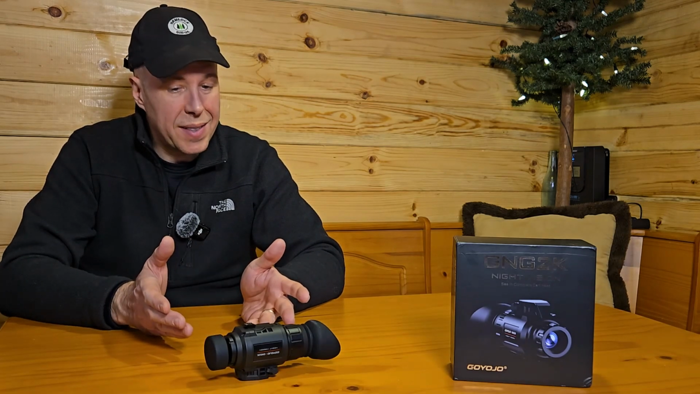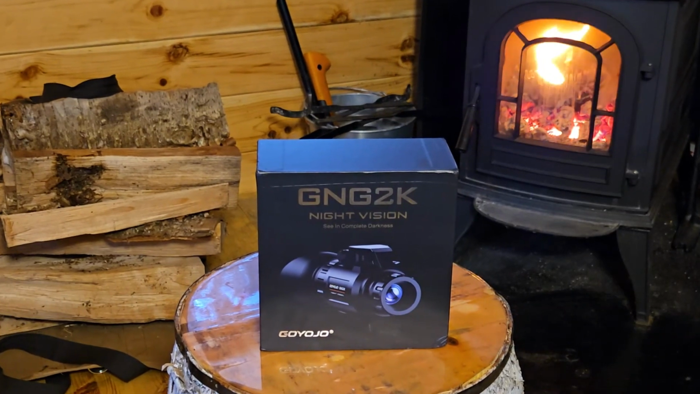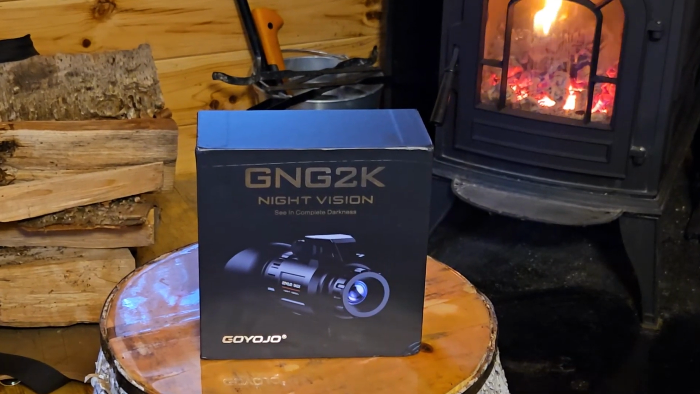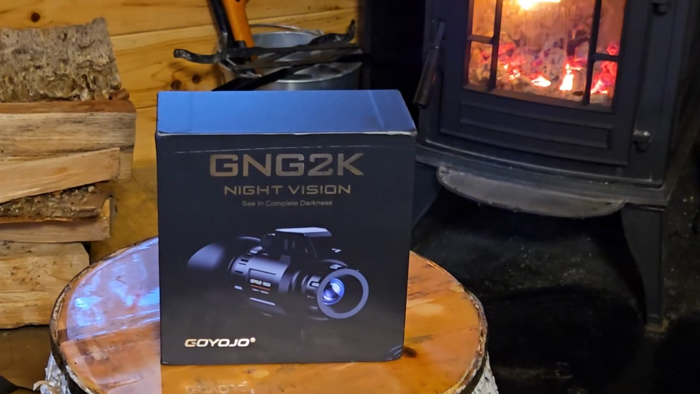So all in all, it's a pretty cool unit. Really nice and compact. I mean, just throw it in the center console of your truck. You've got it with you. You need it at night. Could be fun again for wildlife exploration. Dog runs away and you're looking for it. A lot of neat uses for this when you're really off grid and you're in an area that's very, very dark at night. So that is the GOYOJO GNG2K night vision monocular.